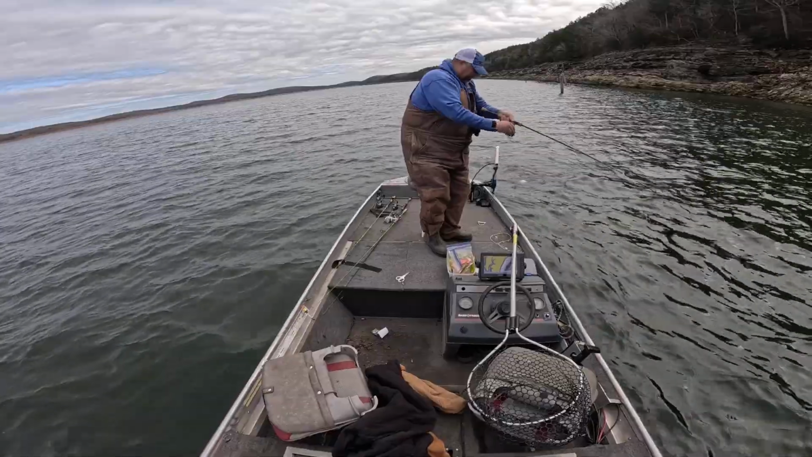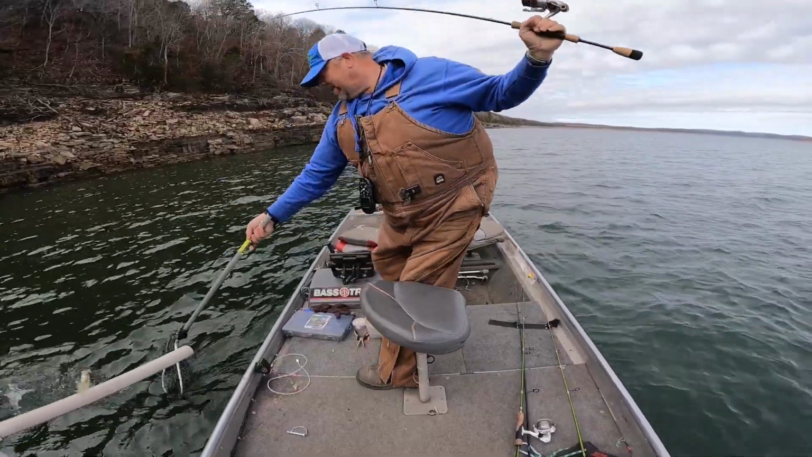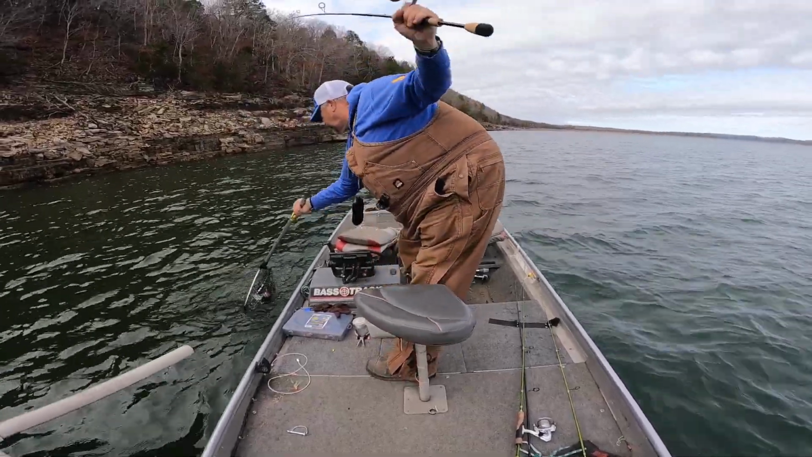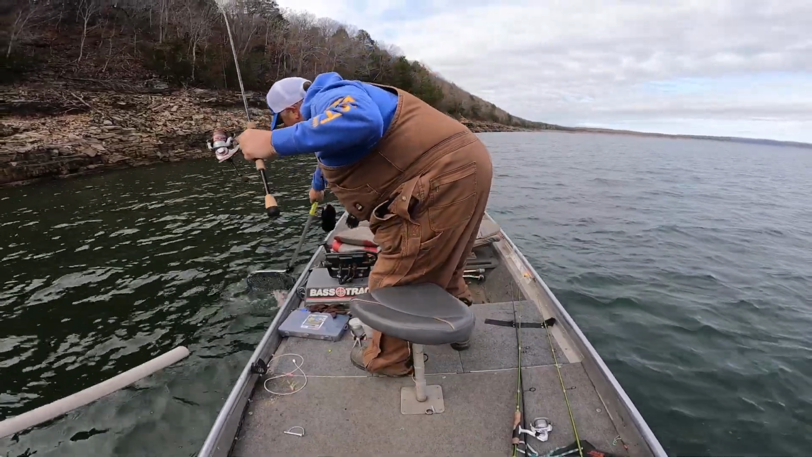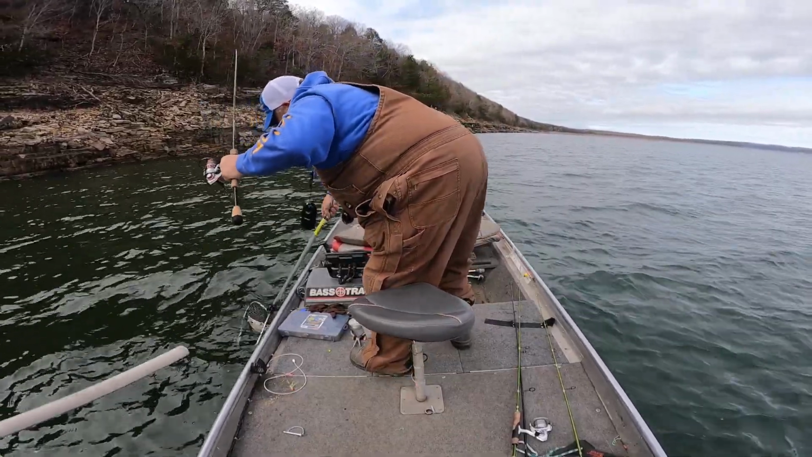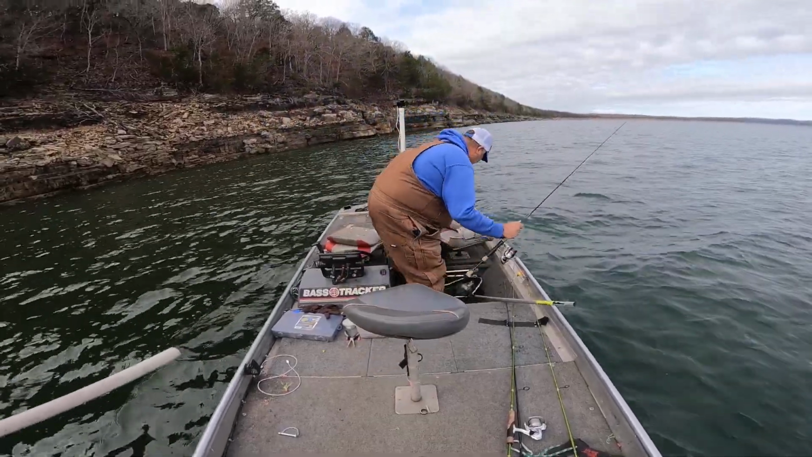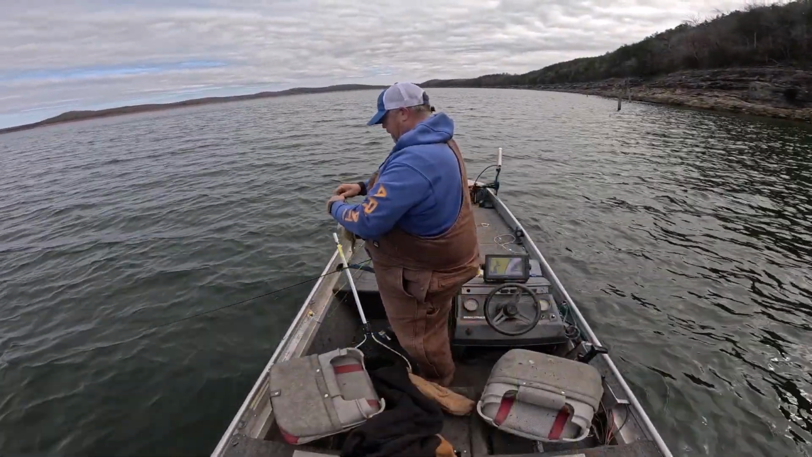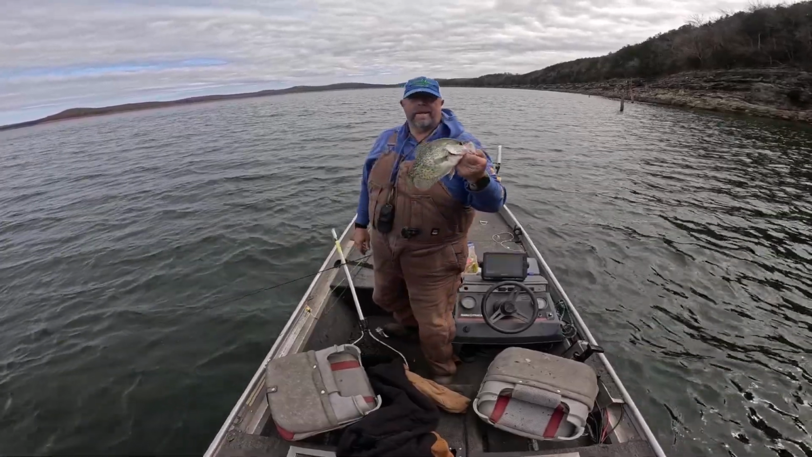Got a good crappie here. Get him up here and get him in the net. Ah! The net's all screwed up. I'm about to throw this net out in the lake. Had my net flipped over where it wouldn't grab him. I had him hooked good though. Heck yeah. Not a bad crappie.